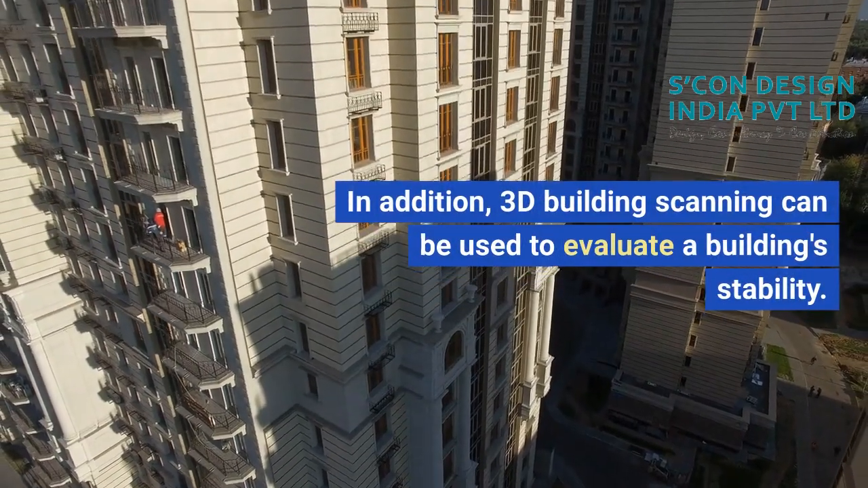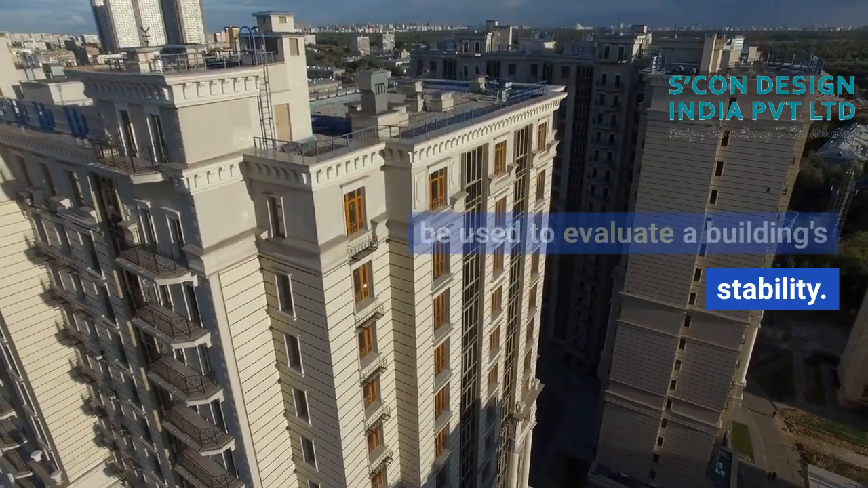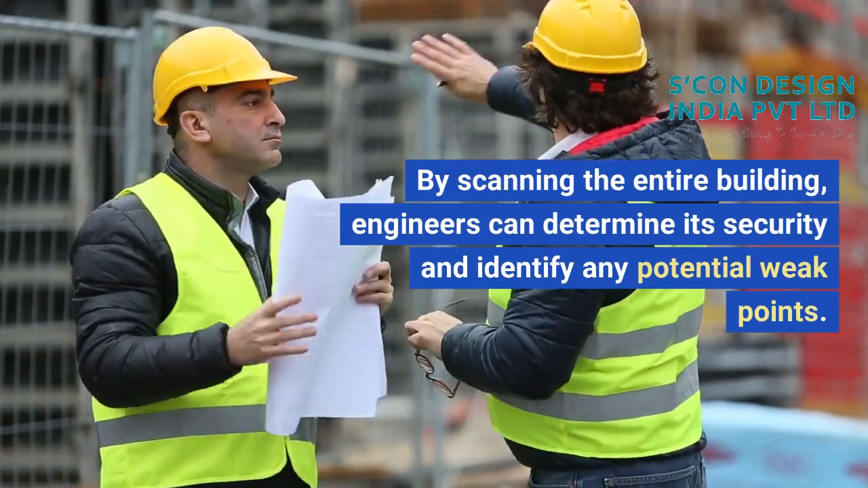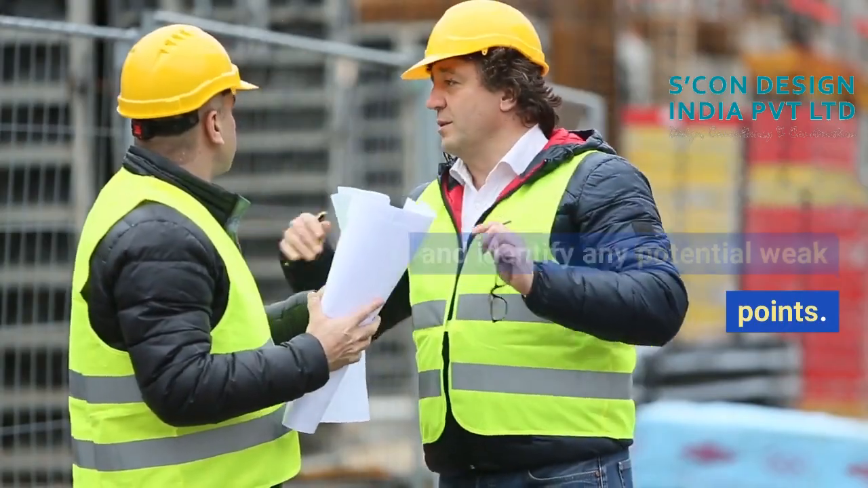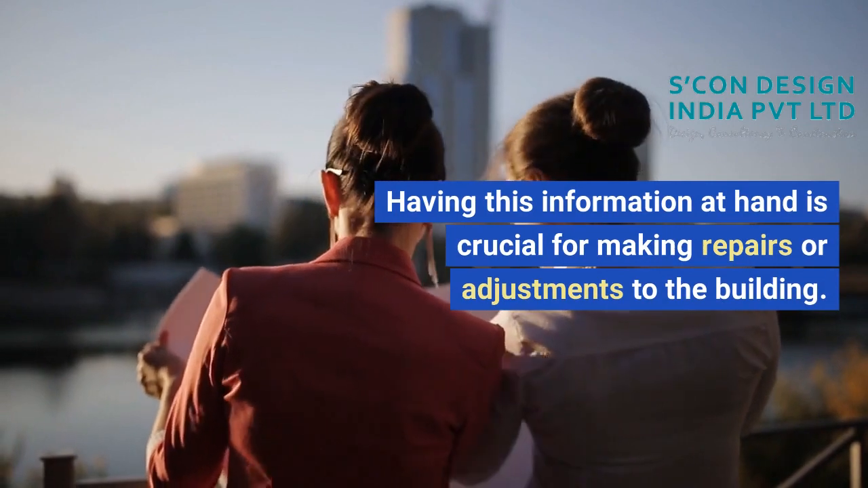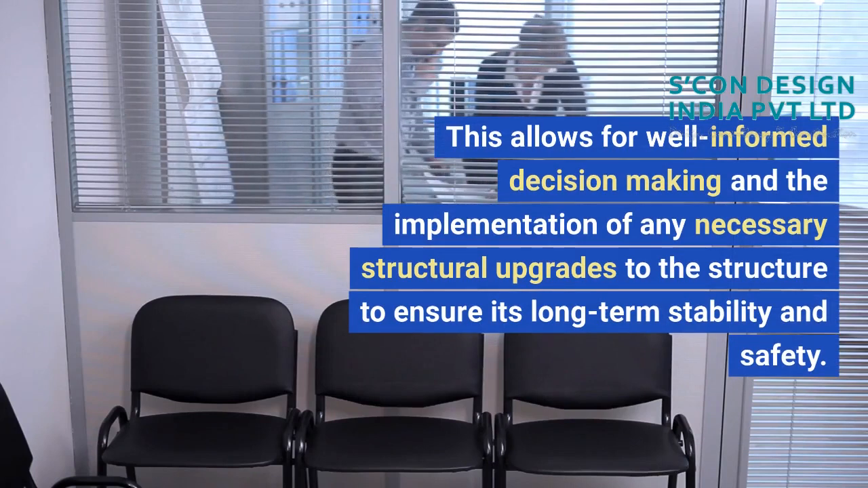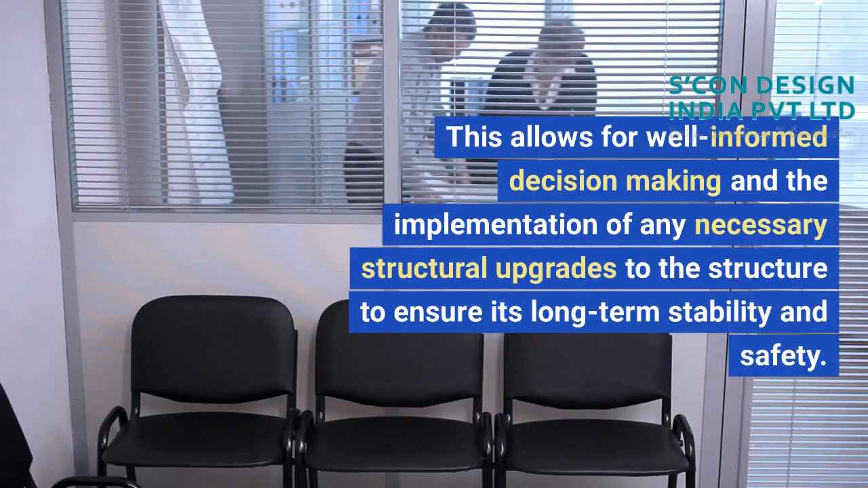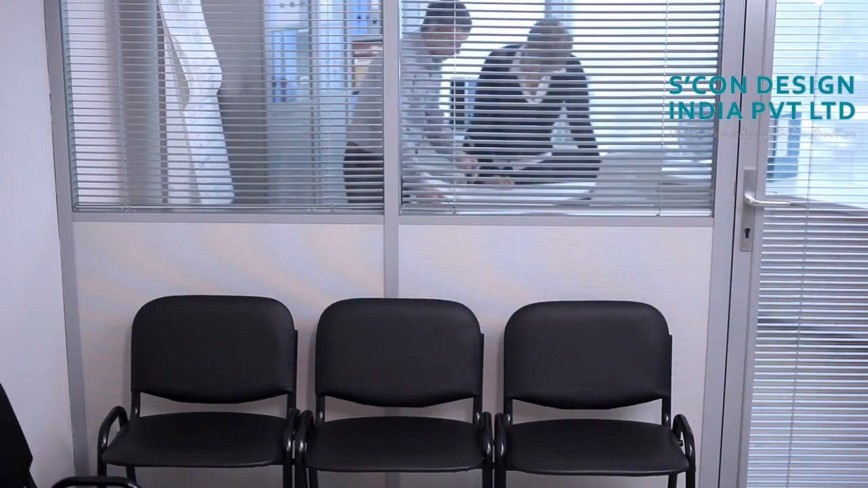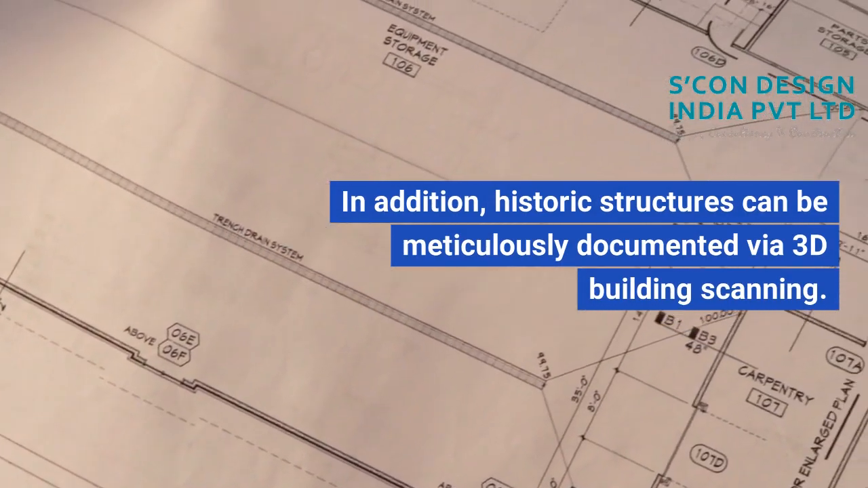In addition, 3D building scanning can be used to evaluate a building's stability. By scanning the entire building, engineers can determine its security and identify any potential weak points. Having this information at hand is crucial for making repairs or adjustments to the building. This allows for well-informed decision-making and the implementation of any necessary structural upgrades to ensure its long-term stability and safety. In addition, historic structures can be meticulously documented via 3D building scanning.